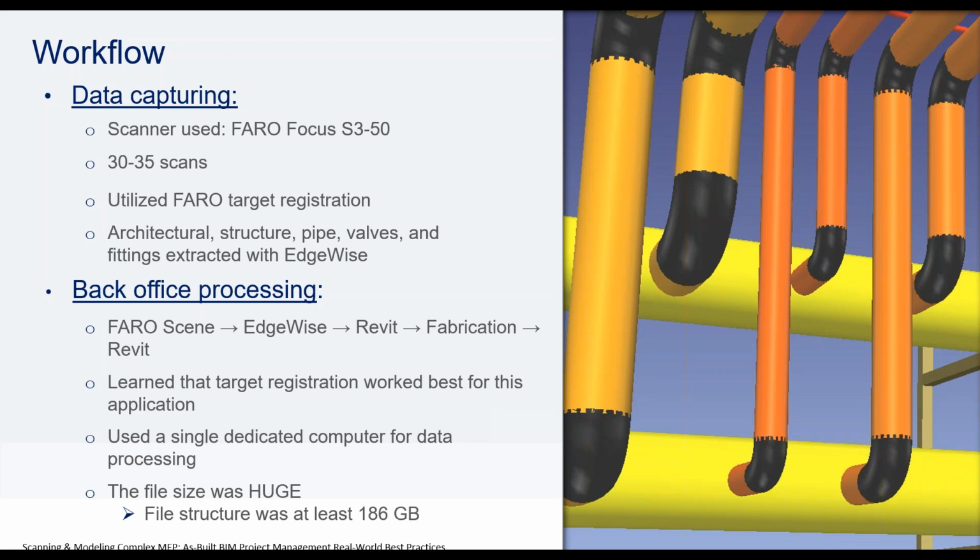So we literally had five different models of this. And that's what happens in the last part, and why, as we'll touch on a little bit later, our file structure was so huge. And then let's see, we used a single dedicated computer for processing. I suggest that you do that when converting point clouds and doing these Edgewise models, because they can get cumbersome. They can get very large. And you are going to receive phone calls from the IT director when your file structures are 186 gigs a project. I can attest to that myself.